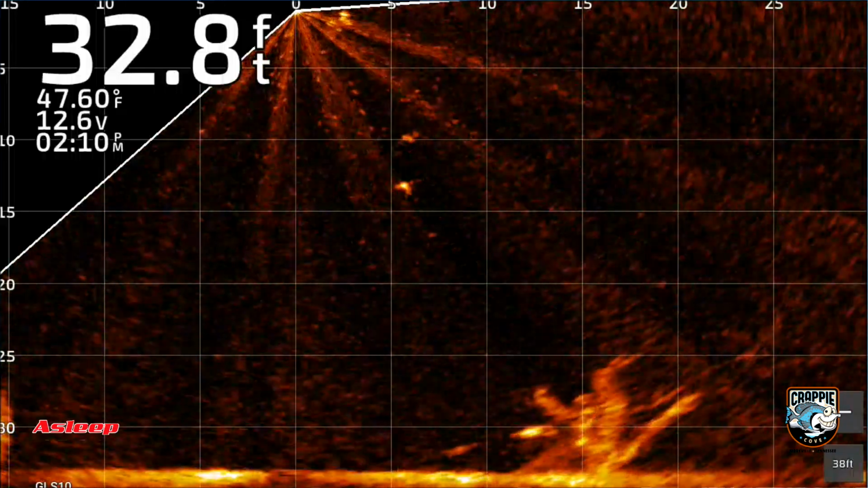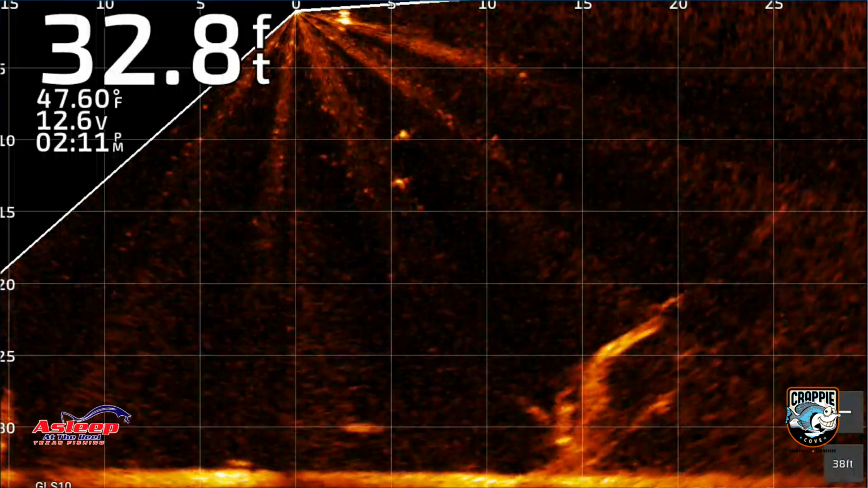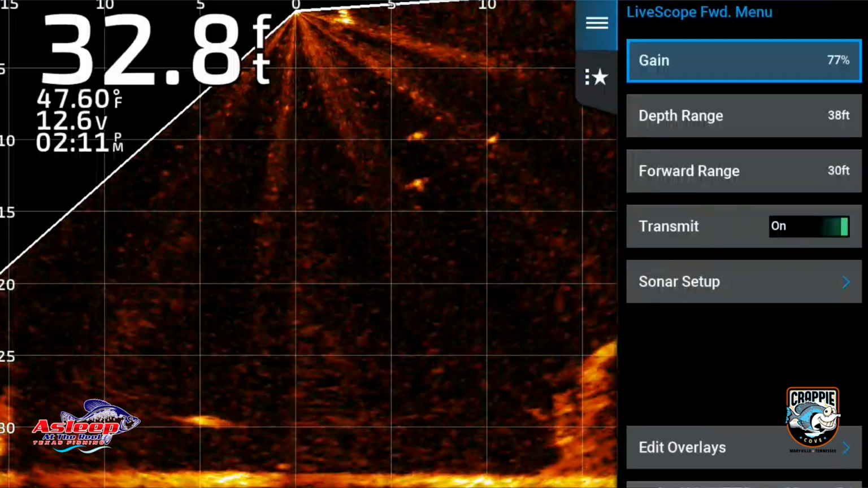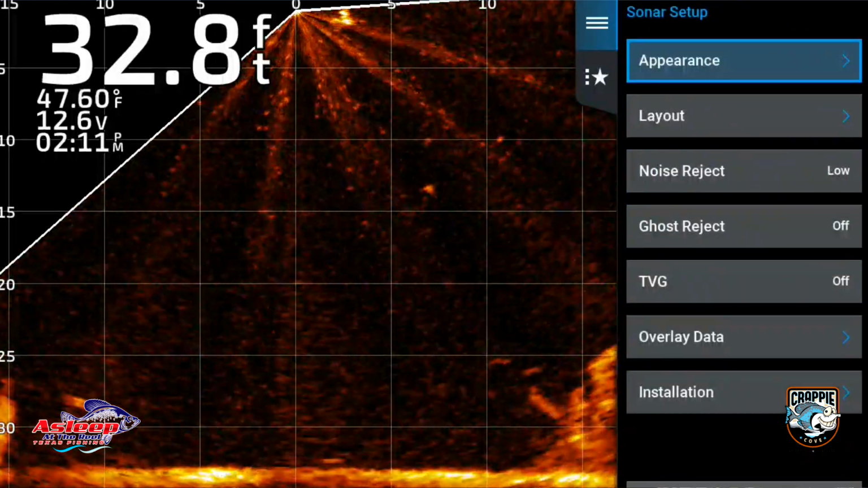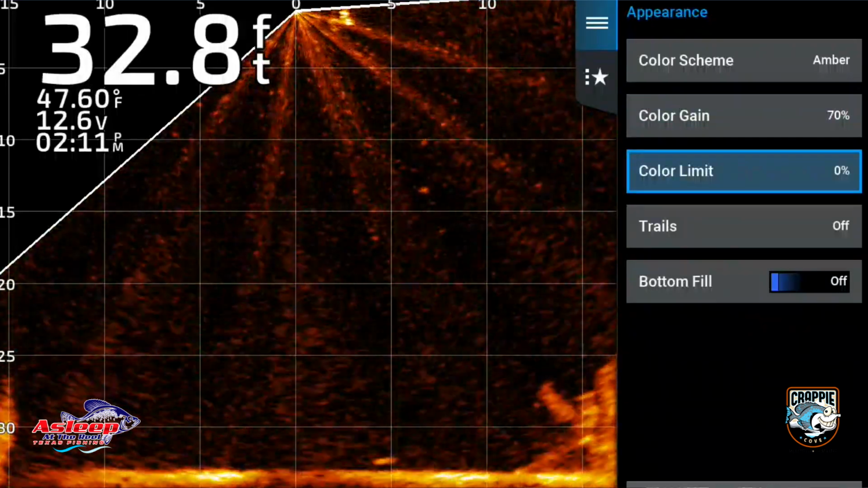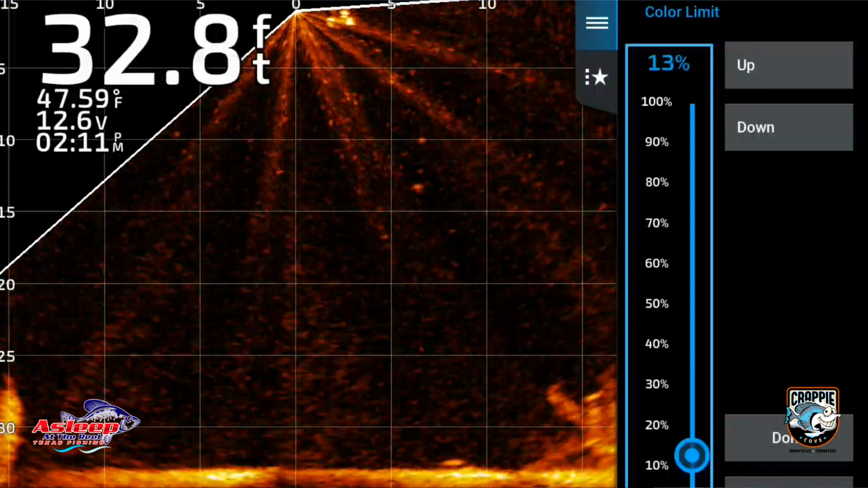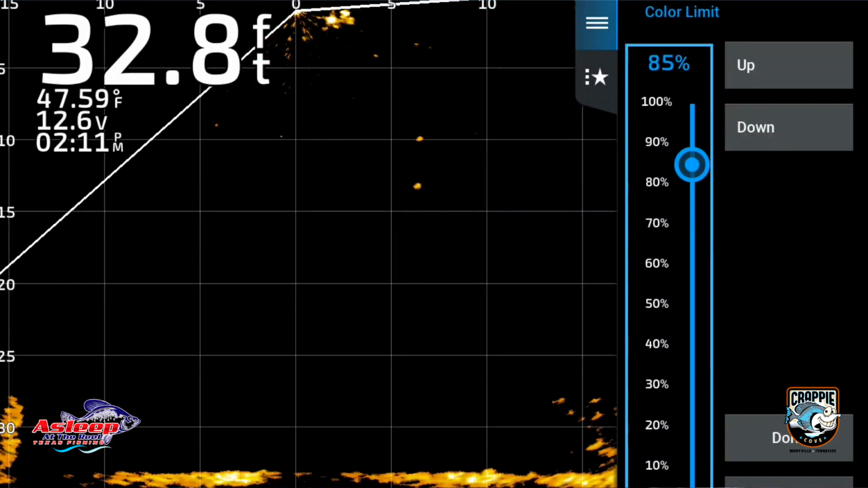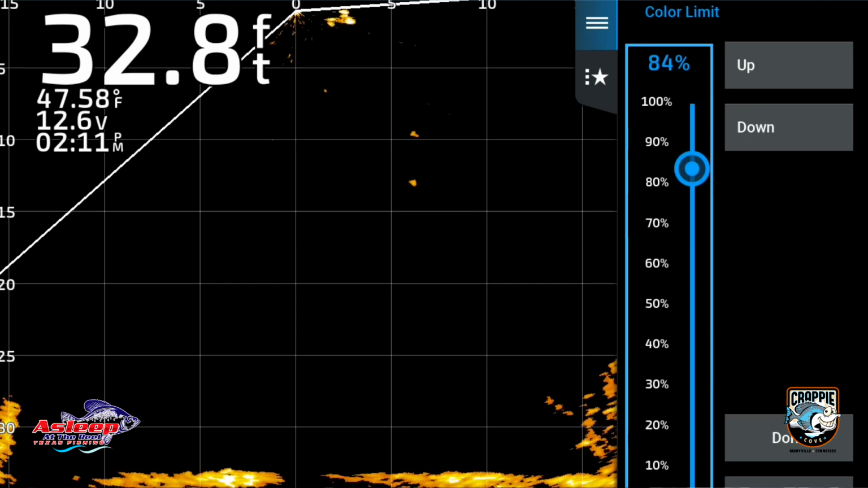So what I'm going to do today, you can actually see my jig in the water right there, and I'm going to go into my menu. So my gain's at 77, so that's about where it was. I'm going to go into sonar setup and then appearance, and right there I've got a color gain, which I've got to 70, and my color limit. Now here's what happens on the color limit. As I scroll up, keep scrolling, it's starting to look like a hummingbird. Look at that, those colors.